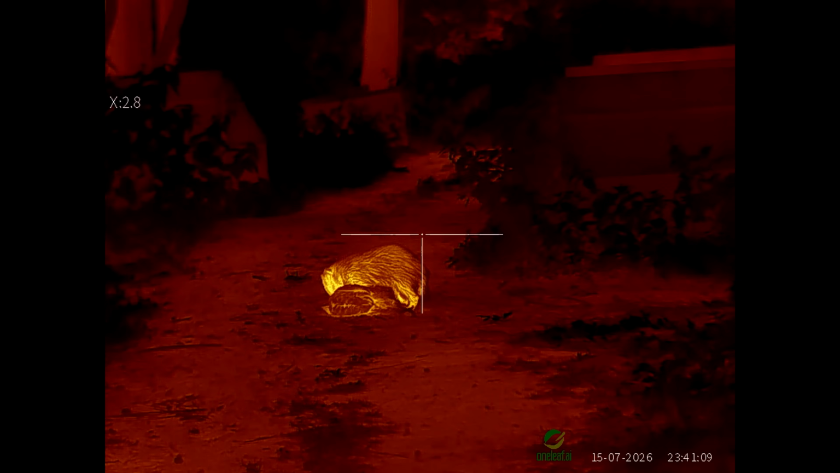On a serious note, we really need to be able to control these badgers. They need to be put onto the general license, or at least we need a period of time during the year where we can cull some of these. I mean, they carry TB. They're a complete pest to ground nesting birds. They destroy nests. They take the eggs. They'll take the birds as well, and the chicks.